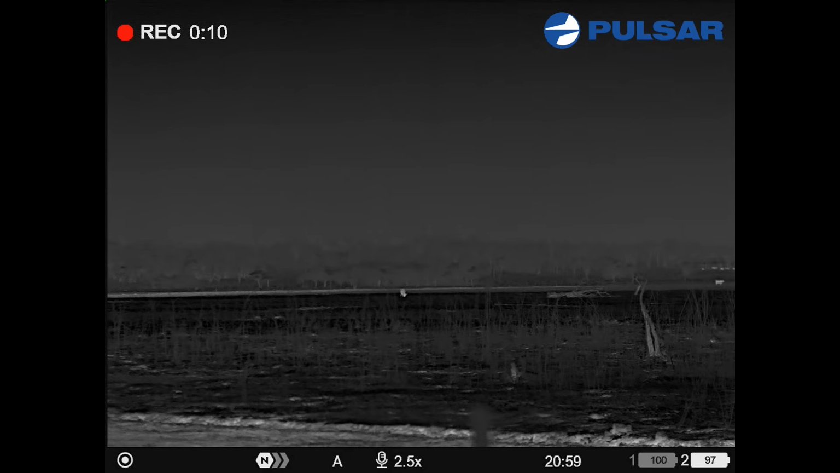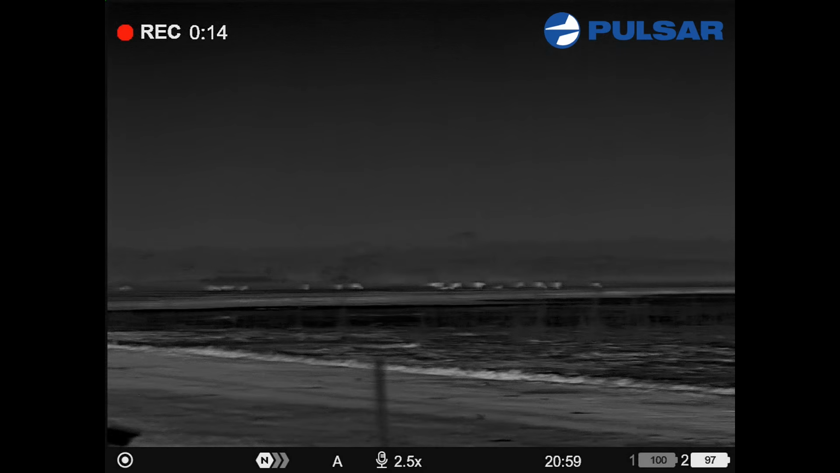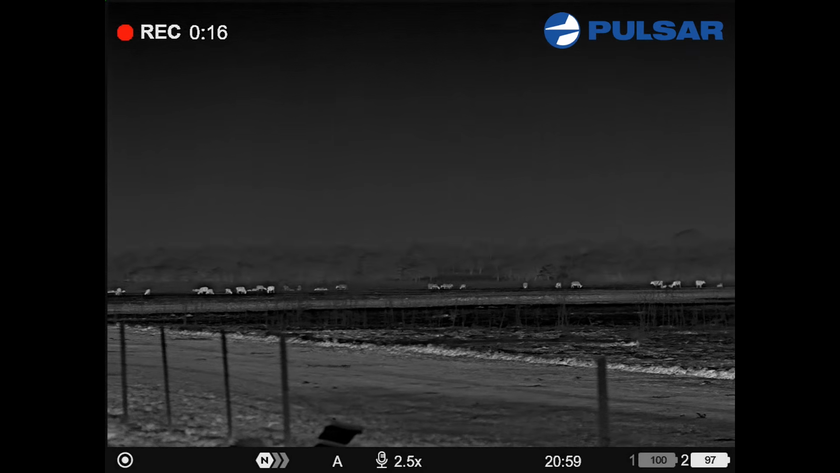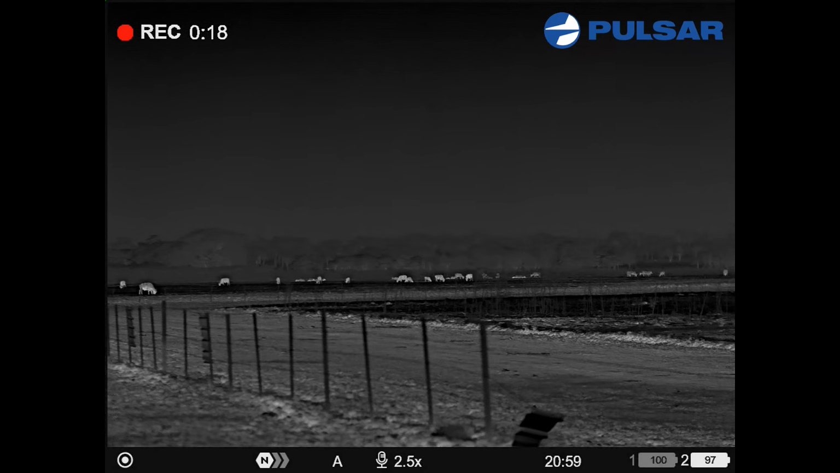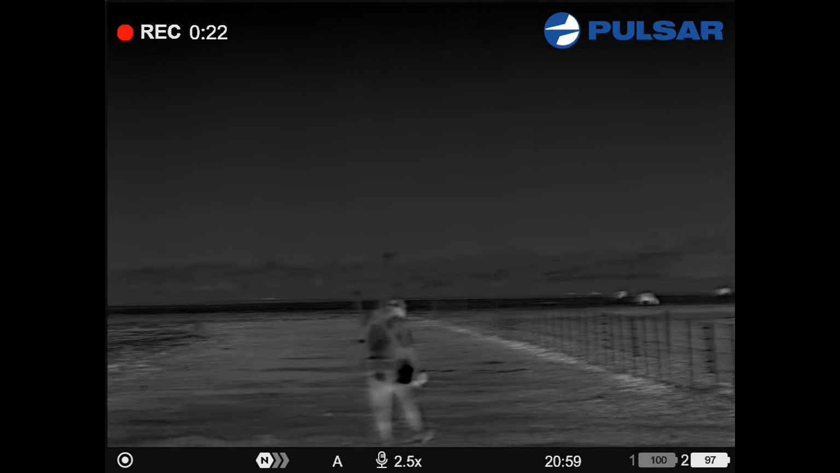Coming in on this big plain. I think that's a buffalo there. More there. There's heaps of them. Pigs out the back there. Pigs out there.